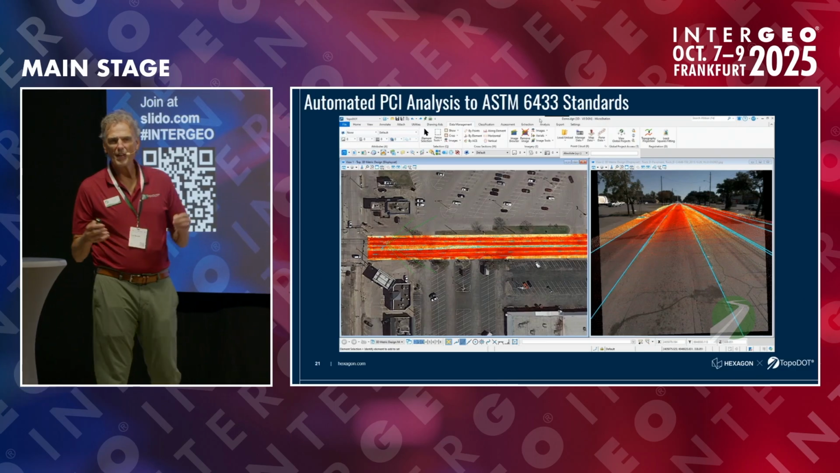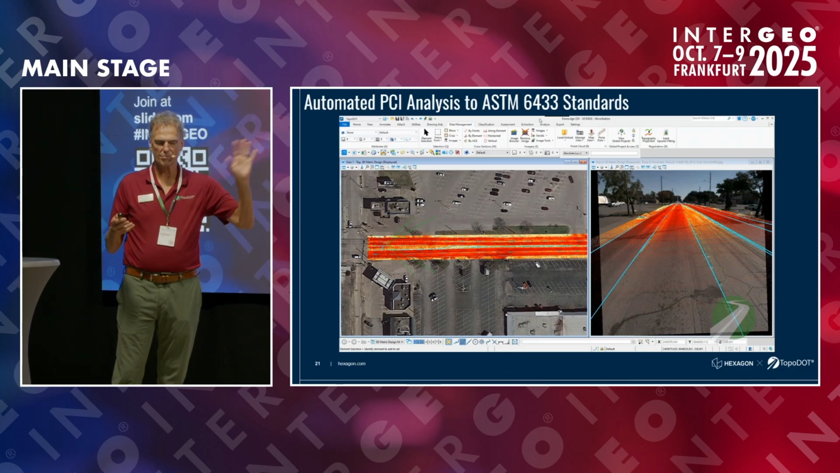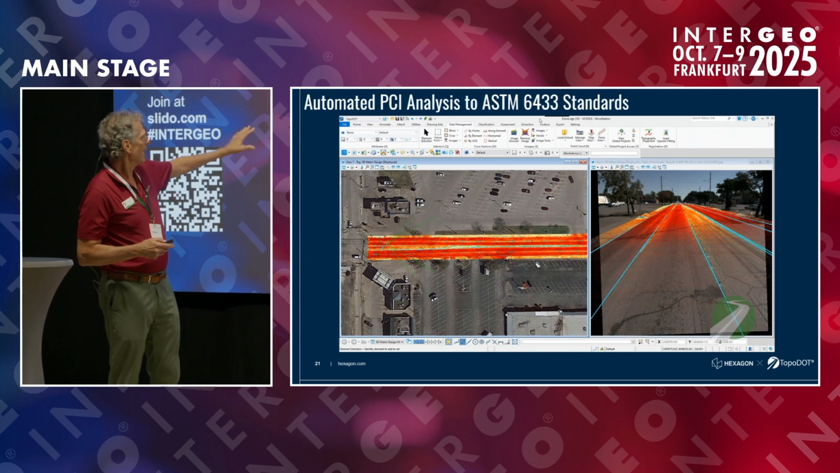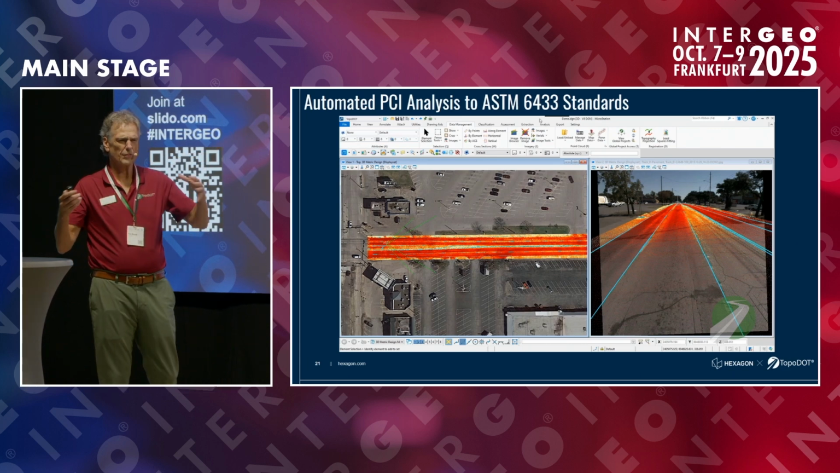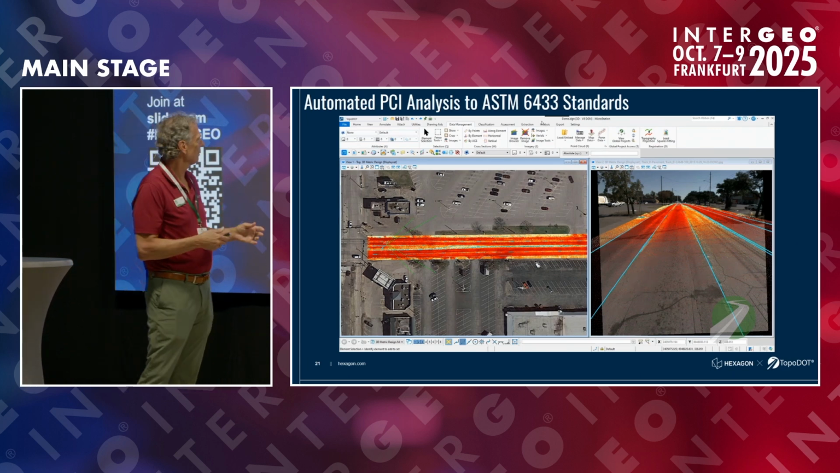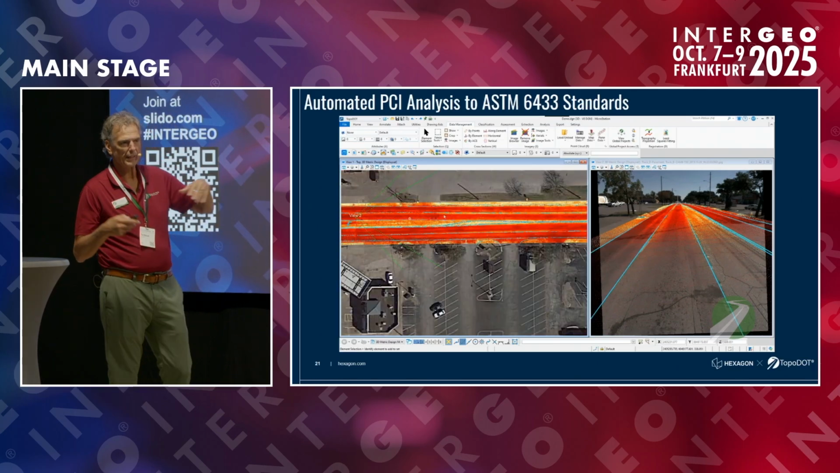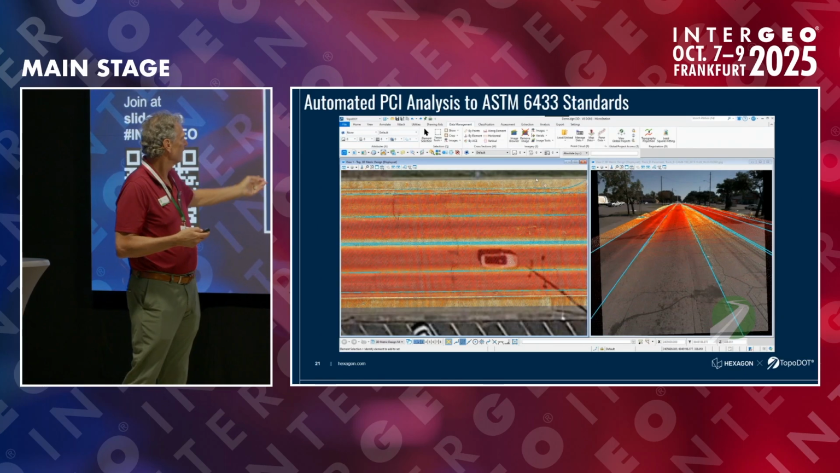The first tool, and we've had this for quite a while, we've used it for years in the U.S., is pavement condition. It works to the ASTM 6433 standard. The bottom line is, what you will do is extract striping, come to our booth. That's easy to do, very automated.